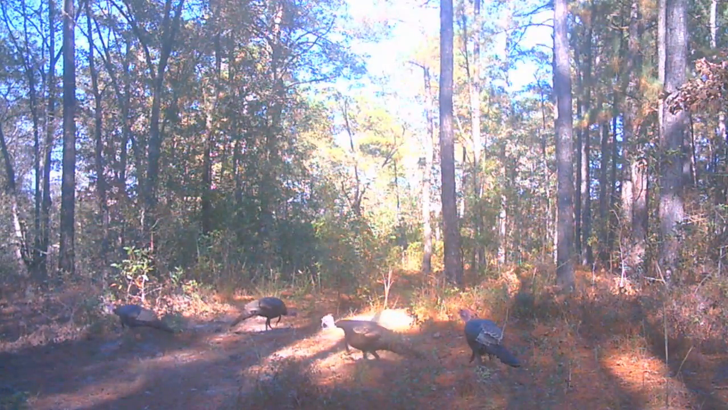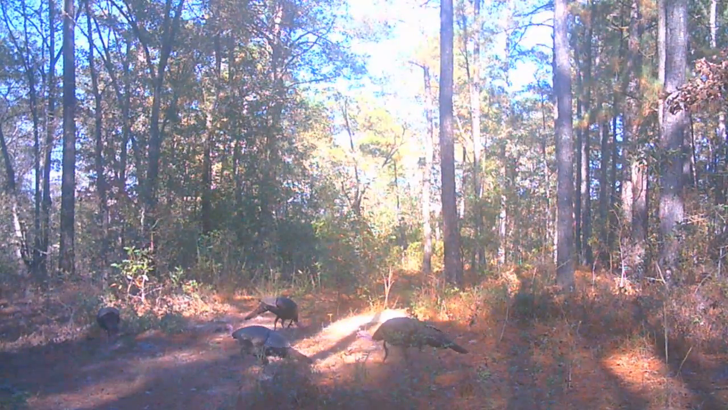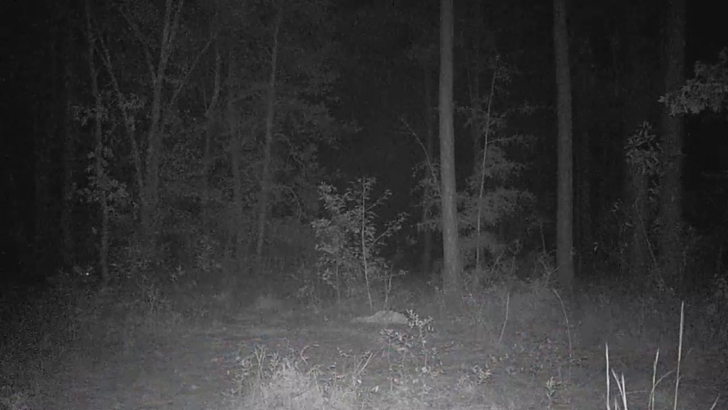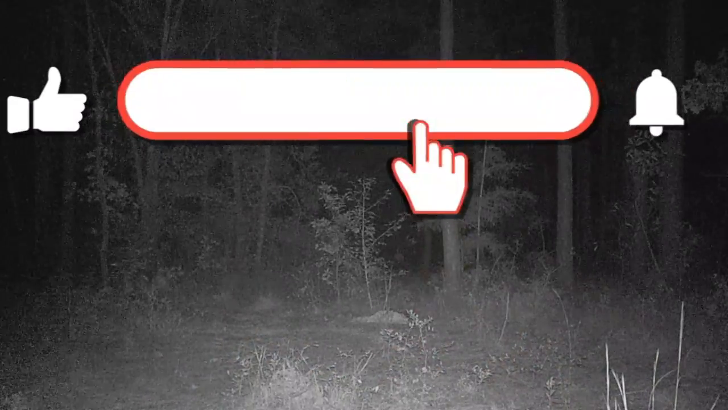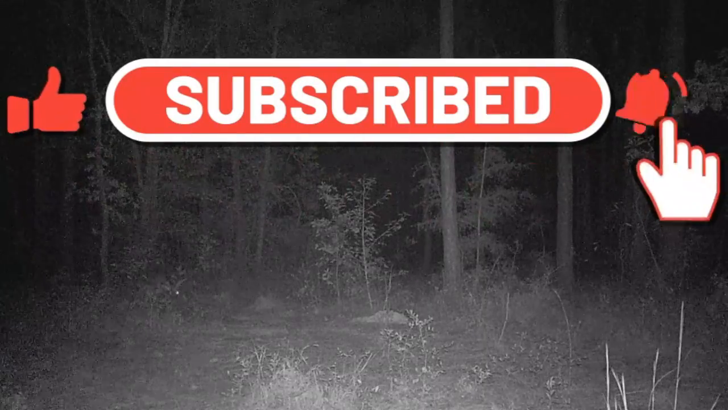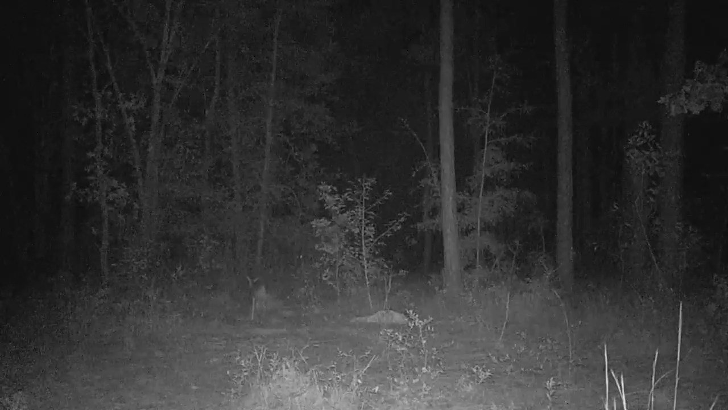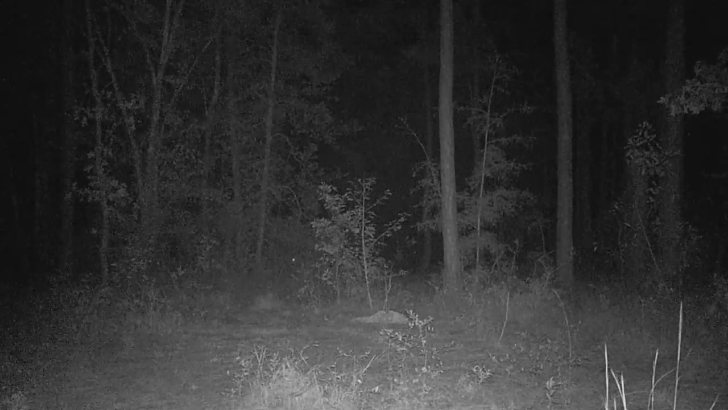Something spooked her. Oh, there's a daytime picture of the turkeys. Turkeys come to eat the corn. I won't see them come turkey season, though. Here comes old Brutus walking in from the back again. Love to see him in the daytime. Haven't yet. She bugged out. Took off.